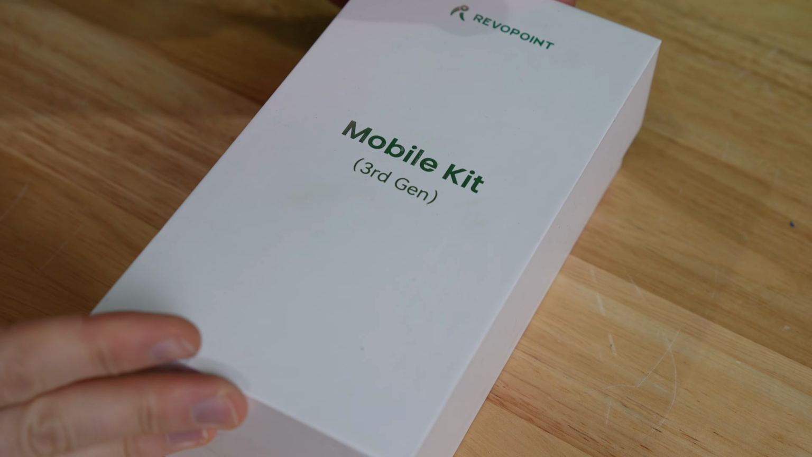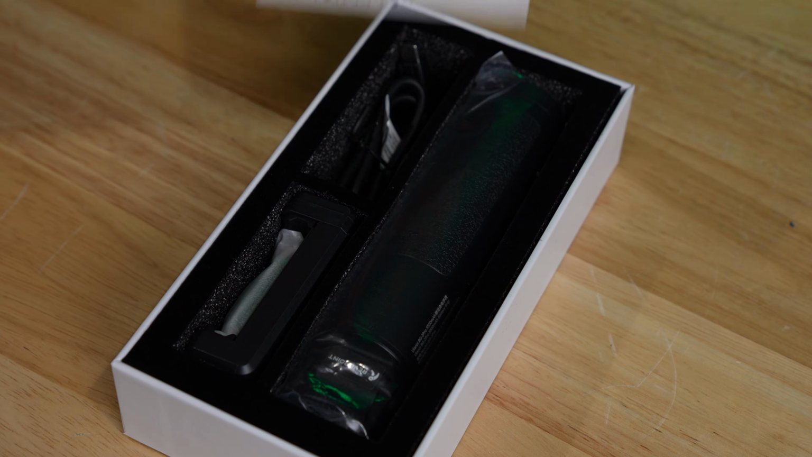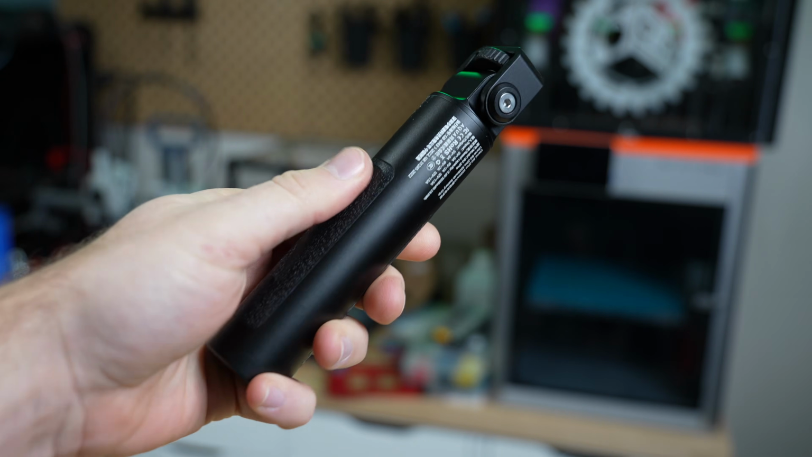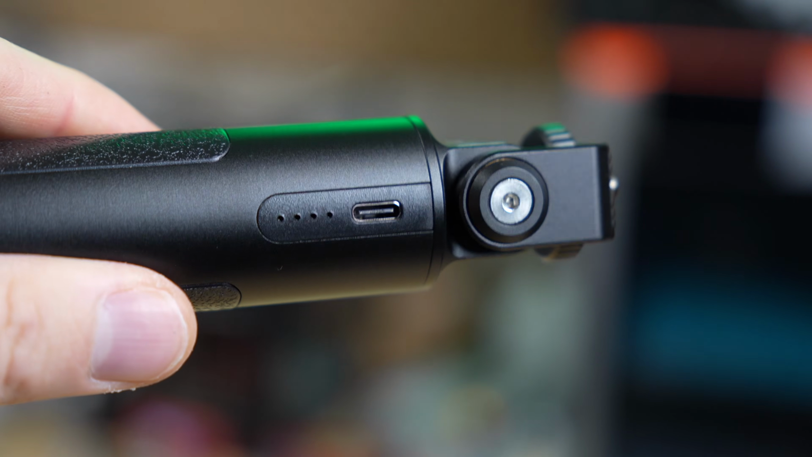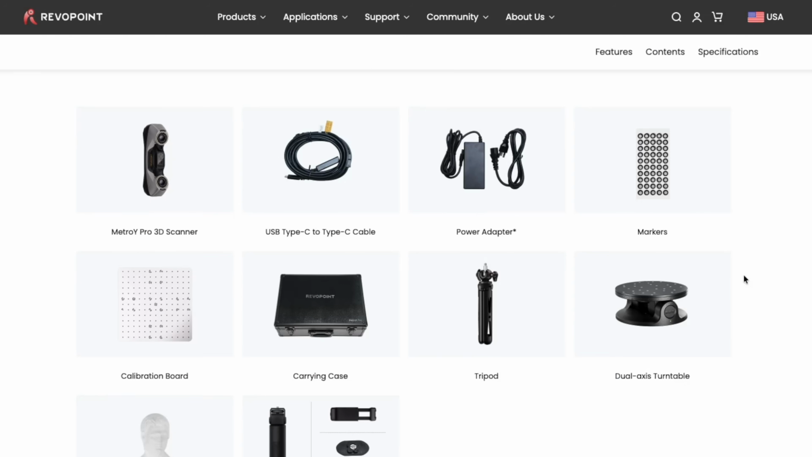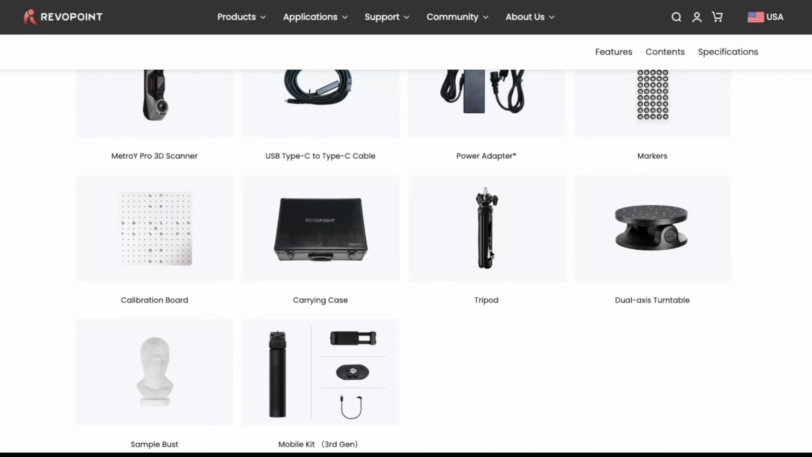I requested the mobile kit for mine, which comes with a handheld power bank for the scanner, as well as a phone attachment and a smaller USB cable to power the scanner directly from this device. If you end up going with the Pro model, it also includes that mobile kit, as well as a small tripod and Revopoint's 2-axis turntable.